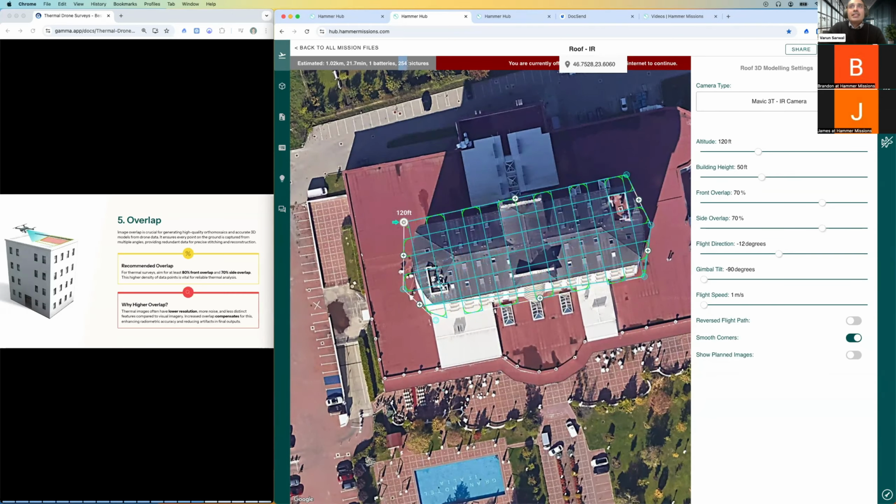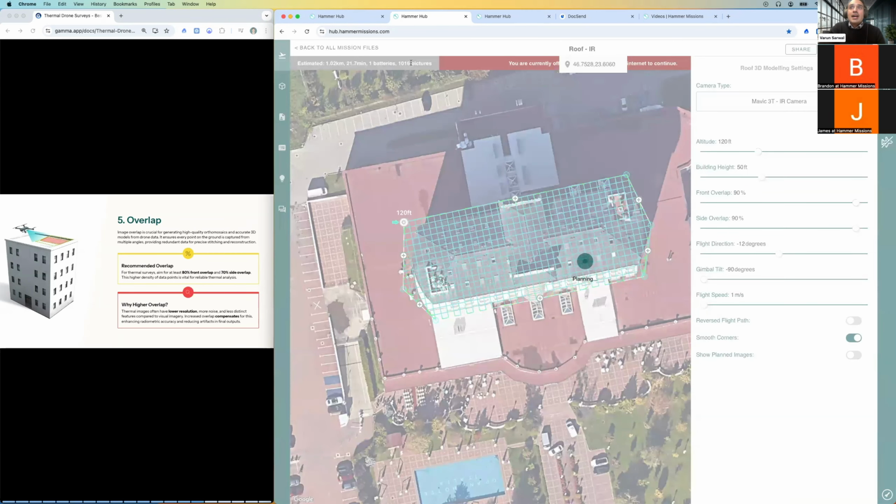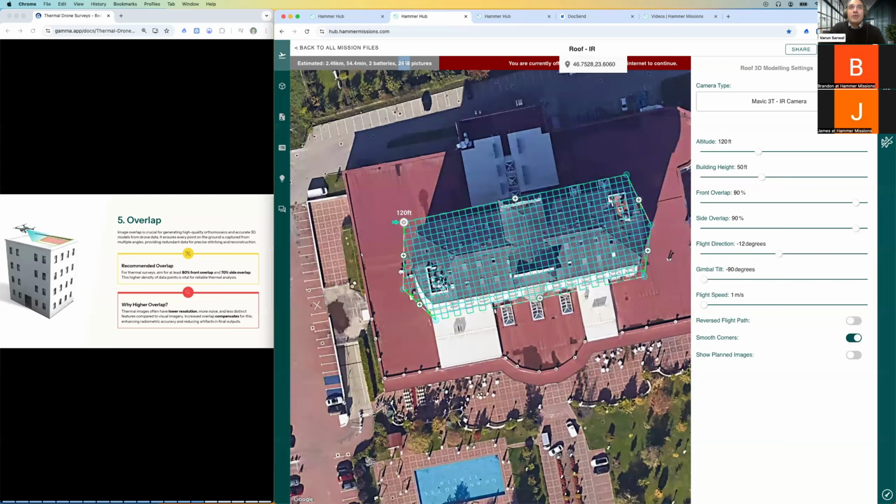Now I've significantly reduced my photos from 449 to 254. And so that's great. But let's say I was at 90% front overlap and 90% side overlap. Now I'm looking at 1,000 photos, or 2,000 photos.